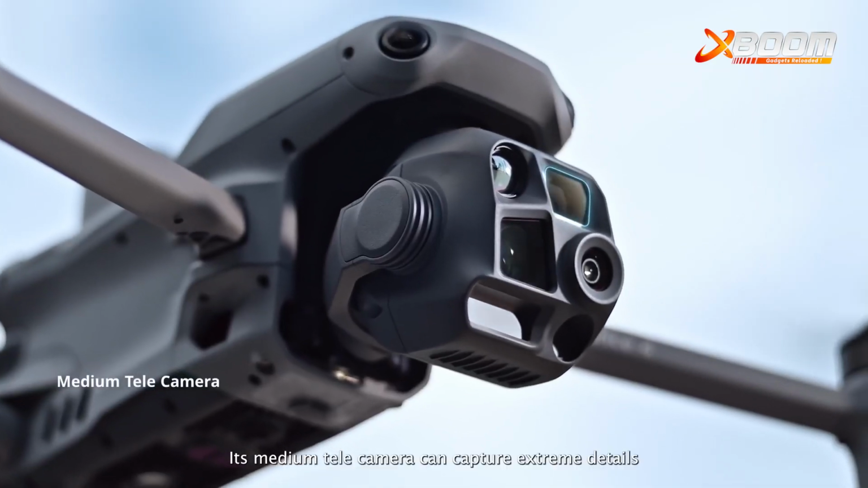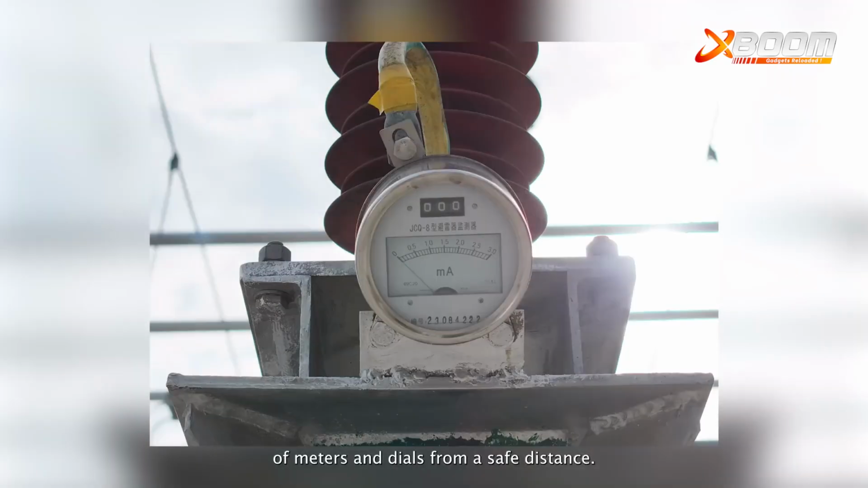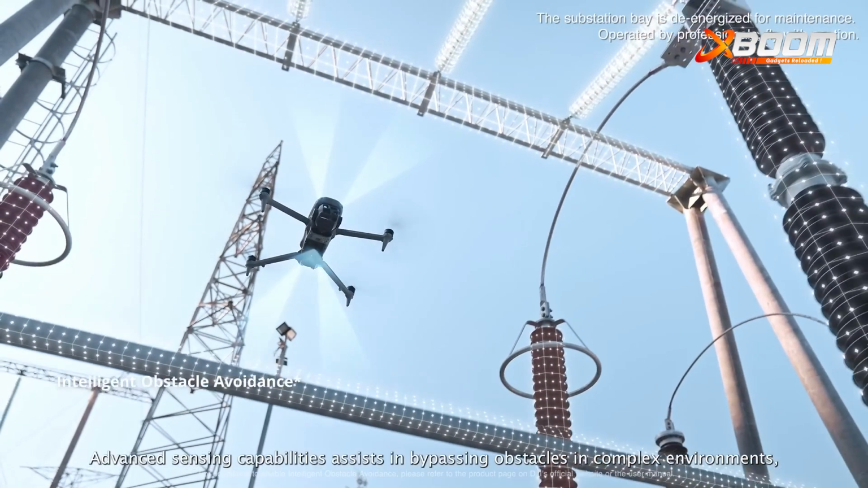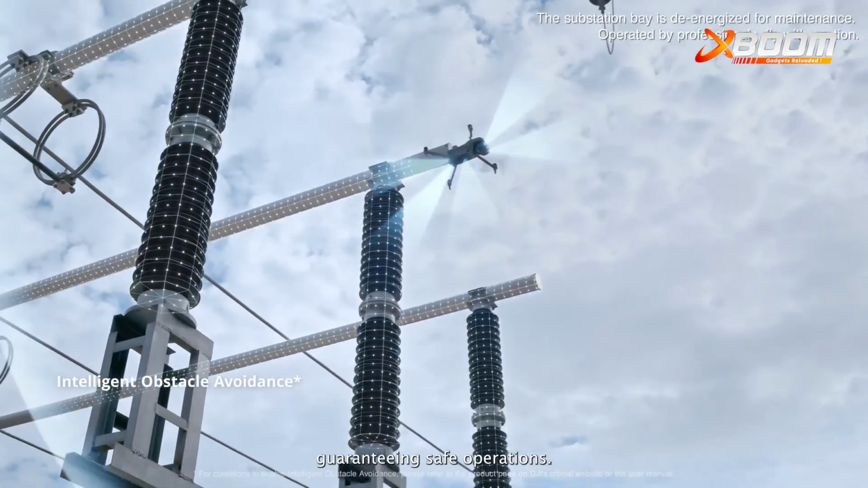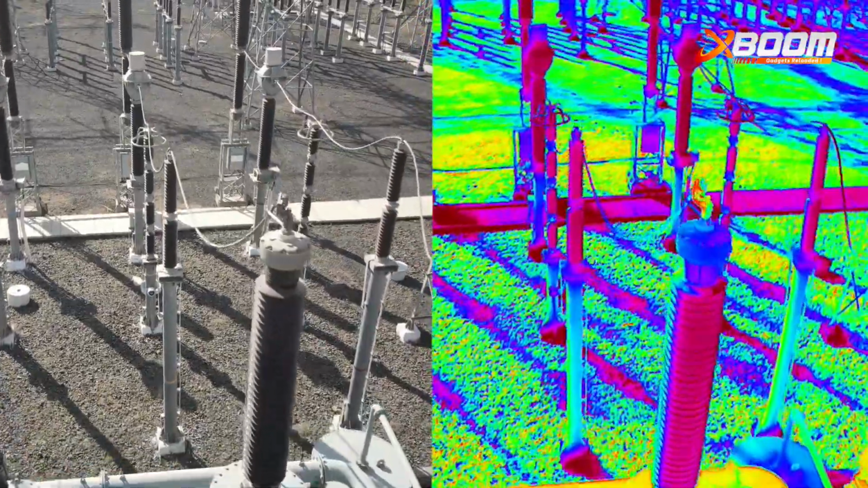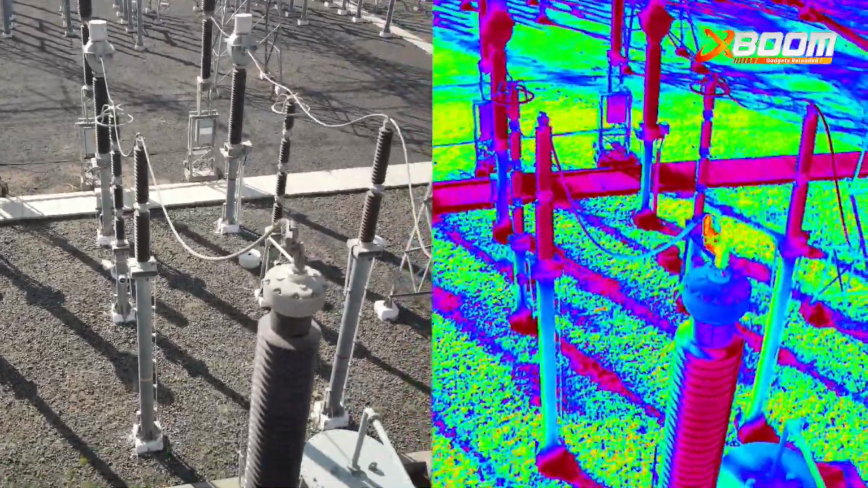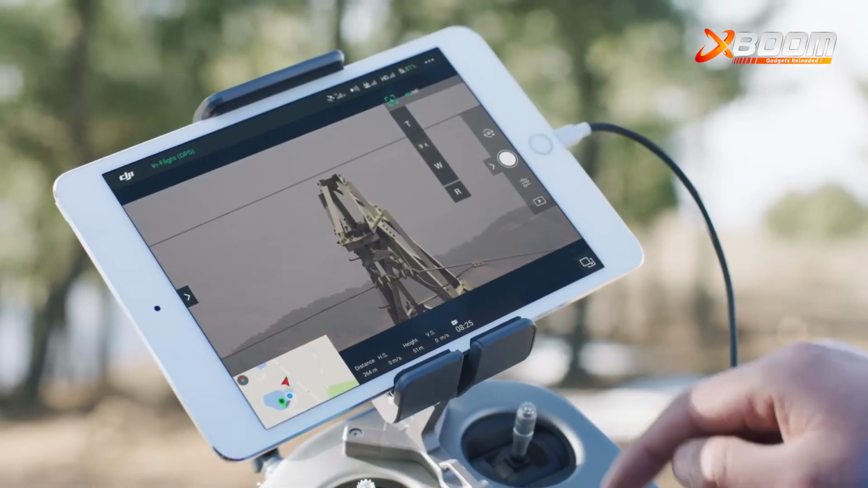Our drones are equipped with high-resolution thermal cameras that can detect even the slightest temperature anomalies with pinpoint accuracy. Here's how it works. The drone is deployed to scan power lines and substations from above. Thermal sensors detect hotspots, areas where heat levels are higher than normal. This data is streamed live to ground teams for immediate analysis and action.